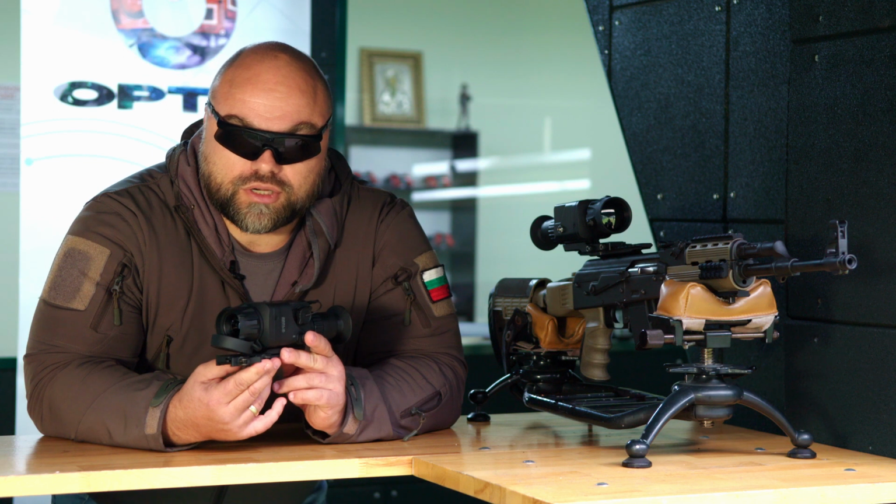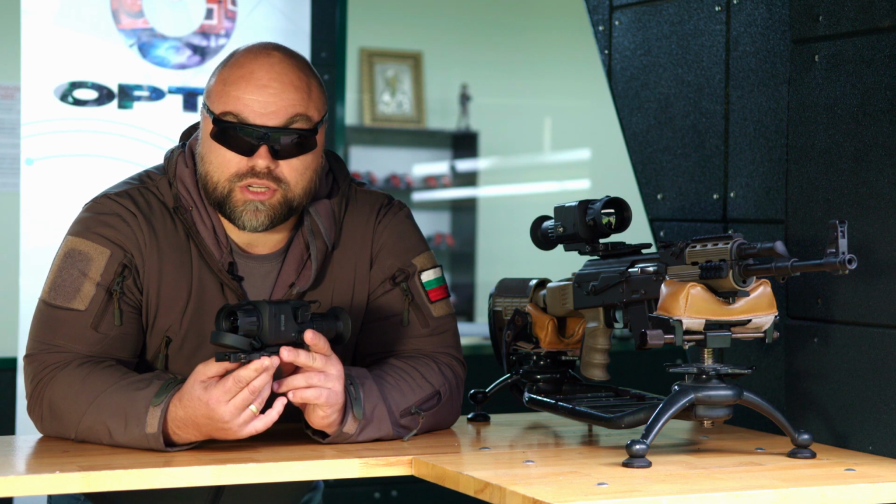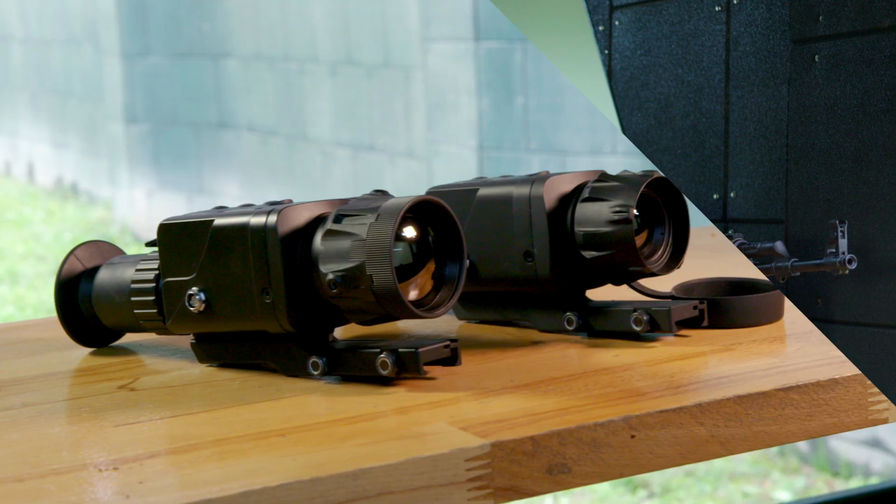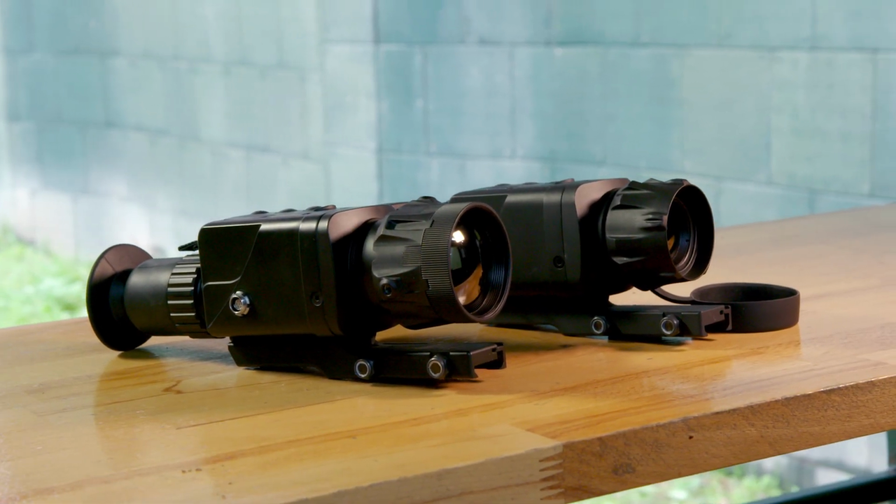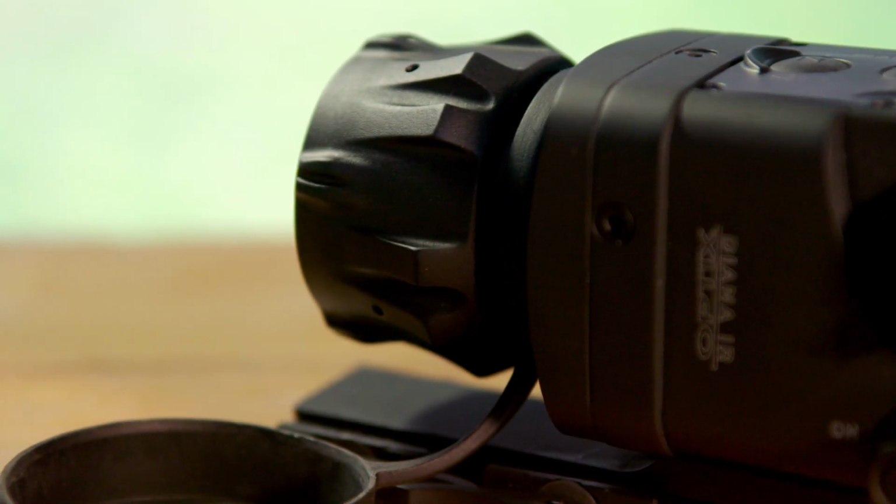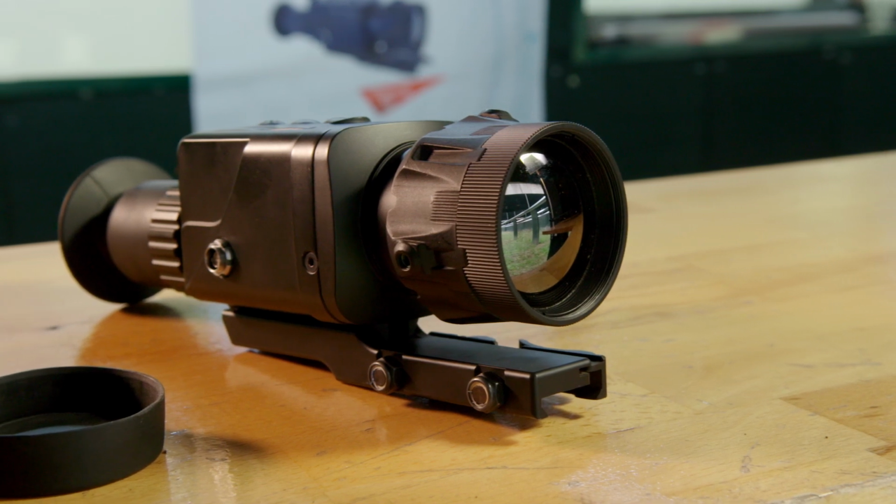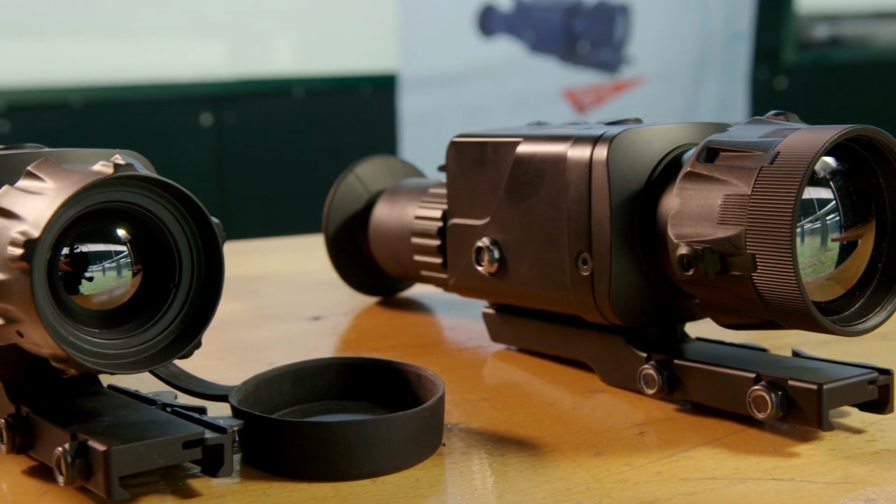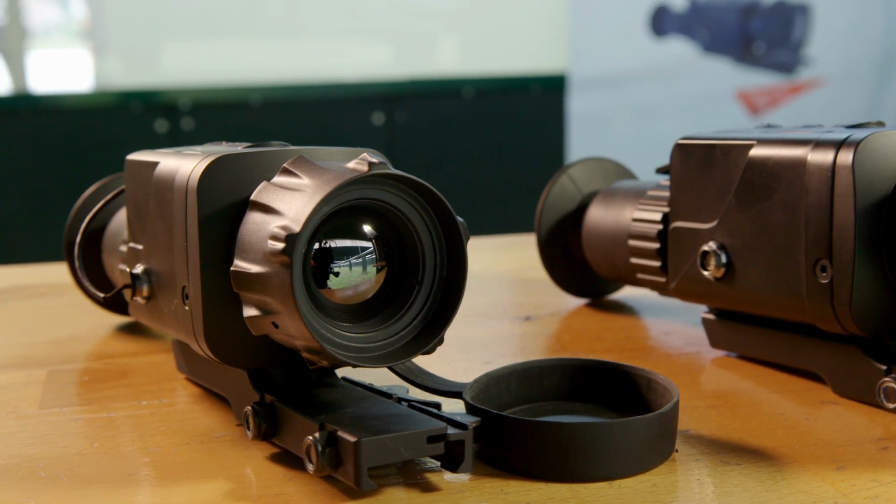This will be a short instructional video on the DIANA IR series. These are multifunctional thermal imaging devices manufactured by OPTIX Bulgaria. These devices are designed to be used by special forces and law enforcement personnel while executing a wide variety of missions or other civilian operations, regardless of the adverse environmental conditions such as storms, dense fog, smoke, dust, snow, or total darkness.